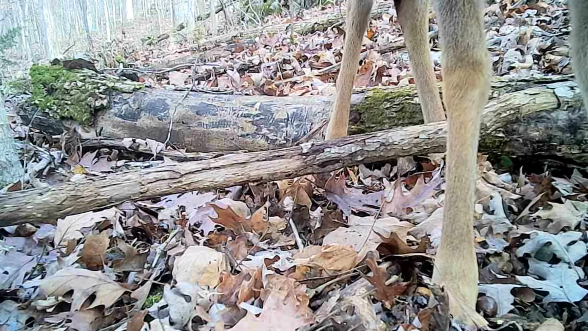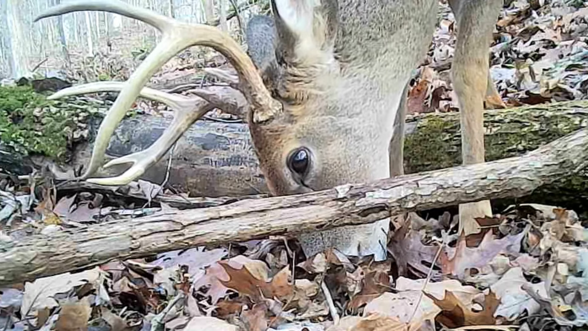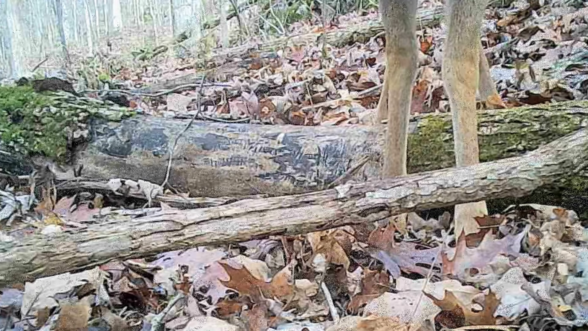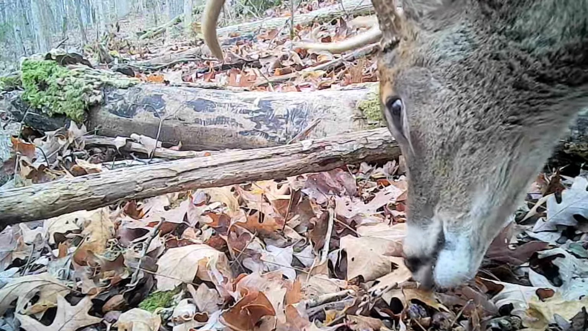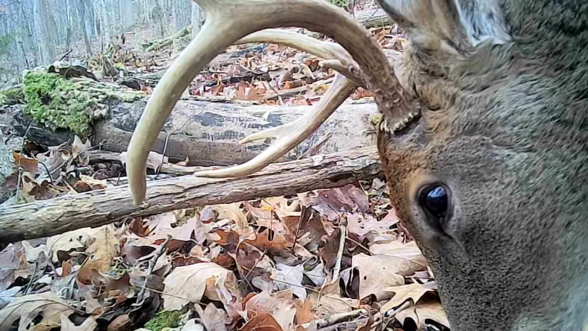You see them up close and personal here. Beautiful rack on it. Ain't that beautiful?